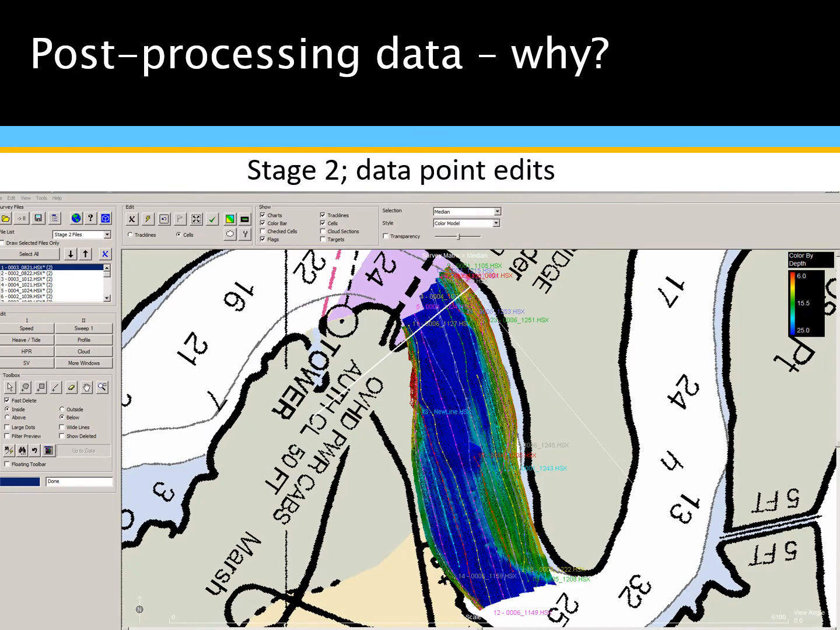So we collect multi-beam data, and it is this beautiful painted color picture, but yet it's not the finished product. We still need to post-process. This image here is unprocessed data, and it's kind of rough. The depth contour colors are just not crisp. They're kind of clunky, so to speak.